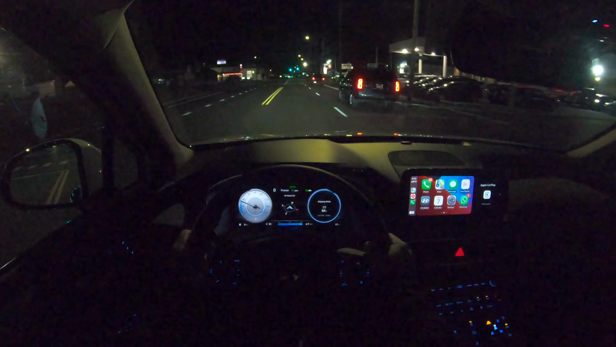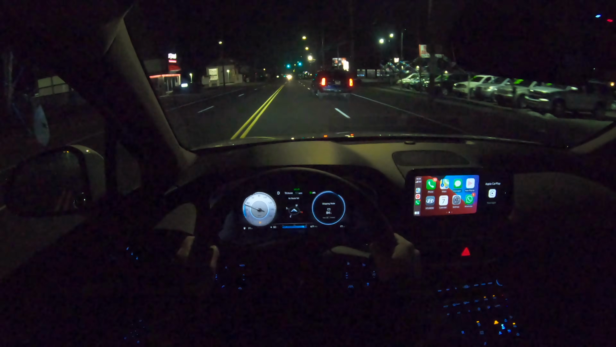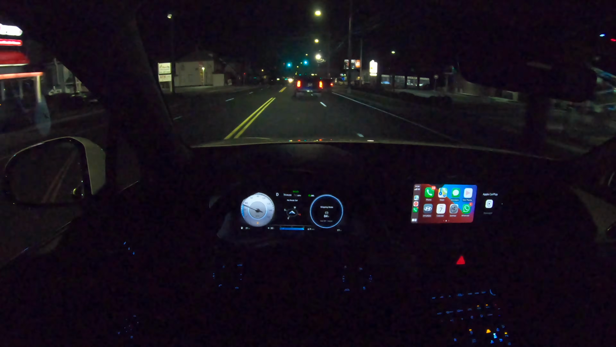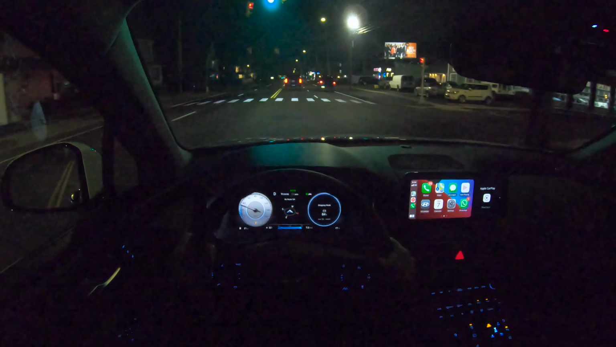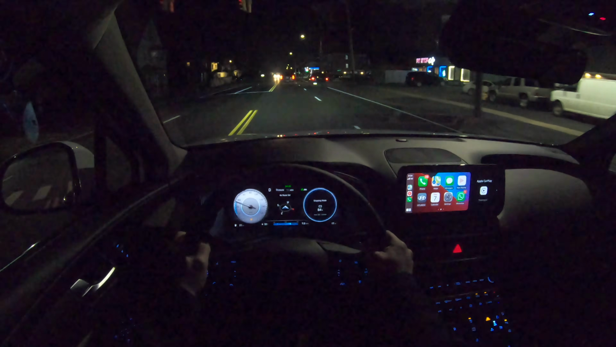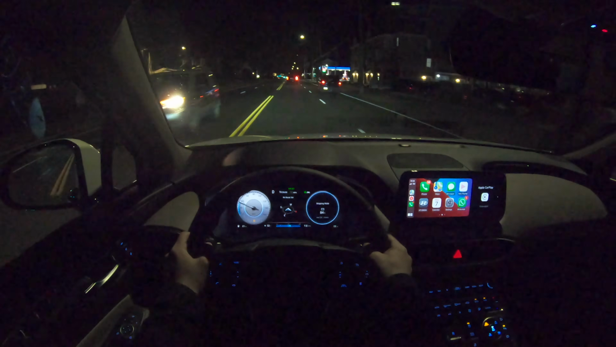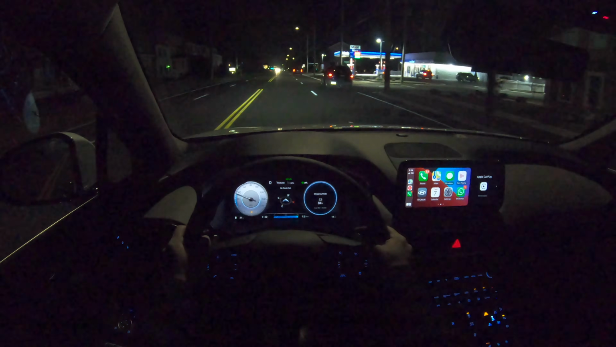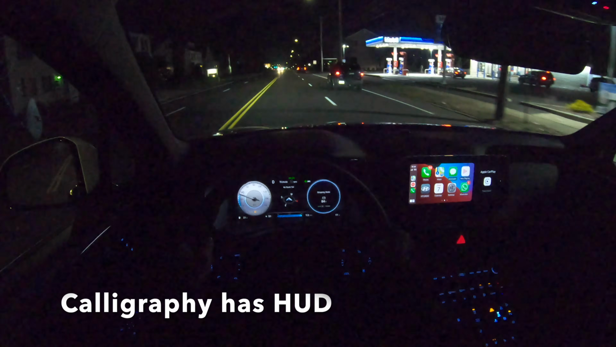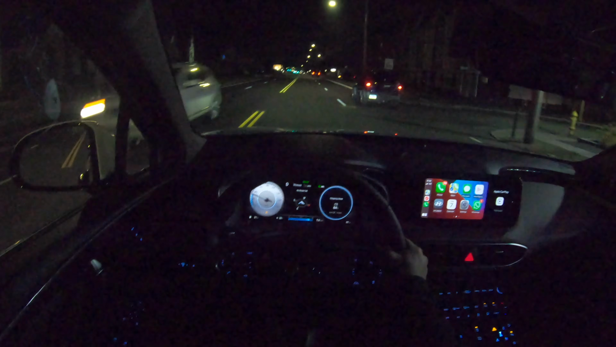So if you guys are curious about the fuel economy numbers, they are 21 in the city, 28 highway, and 24 combined. And this Limited does not have heads-up display. The highest trim of the Kona has heads-up display, but this one does not. So I'm not exactly sure why this one does not, or is it a package that you could choose? But I'll double check on that and see if there is a package that you could add to this Limited trim to be able to get heads-up display.